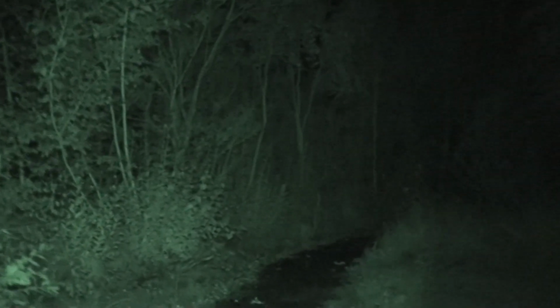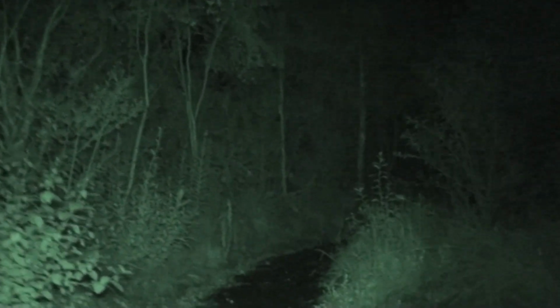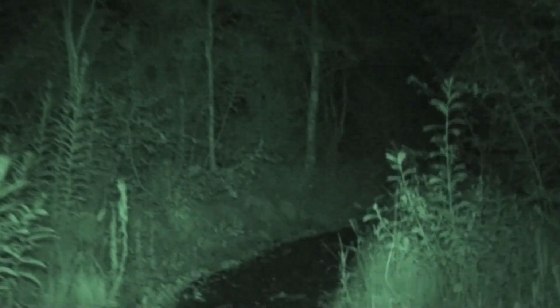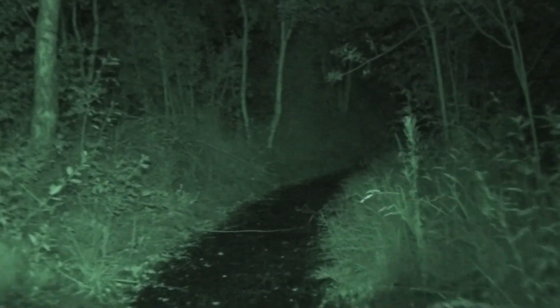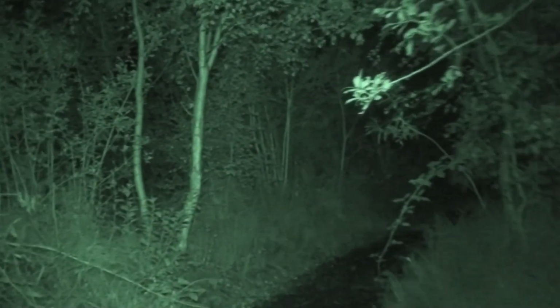This is a place where I want to actually try out my thermal camera when it comes, because this would be an ideal place in case there's little animals and stuff. It's a good kind of a test.